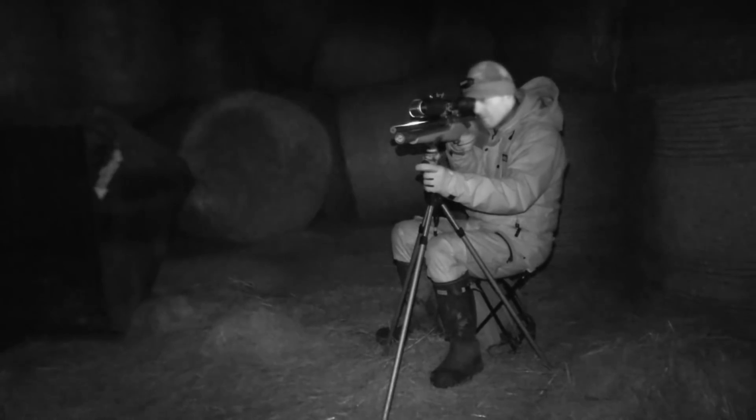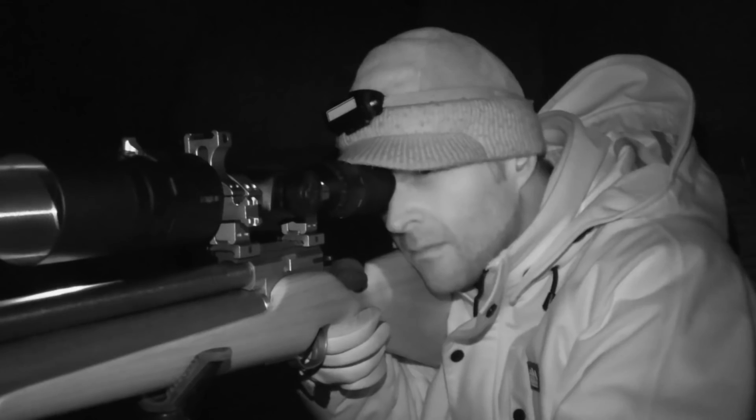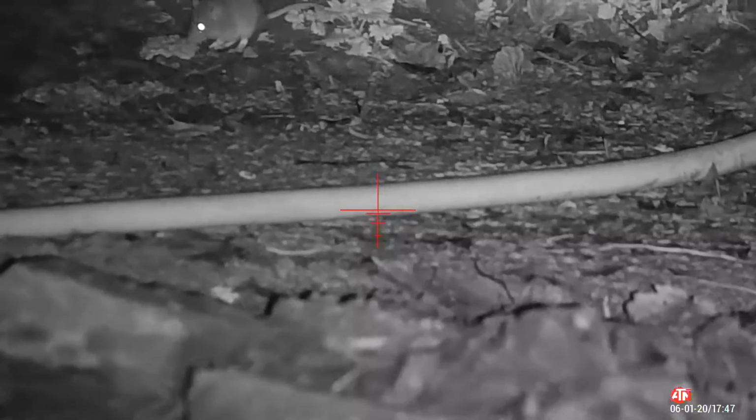This is a really comfortable setup, and when shooting over known distances like this, it makes easy work of picking off unsuspecting rats with headshots.